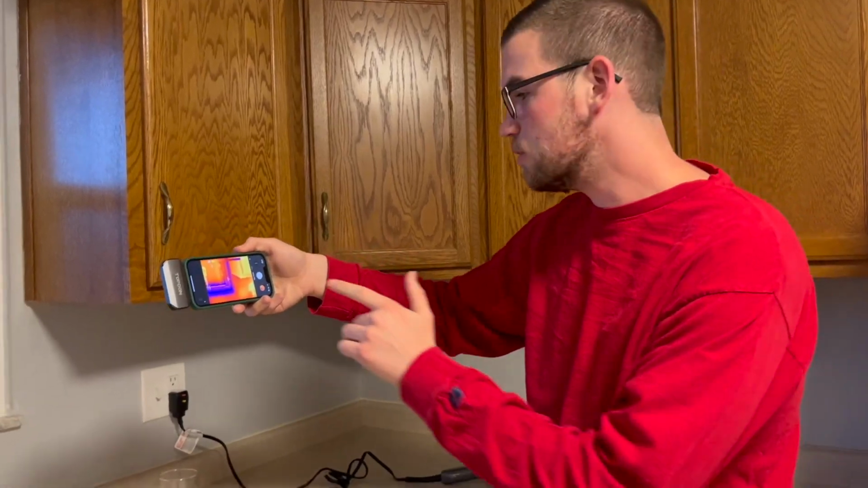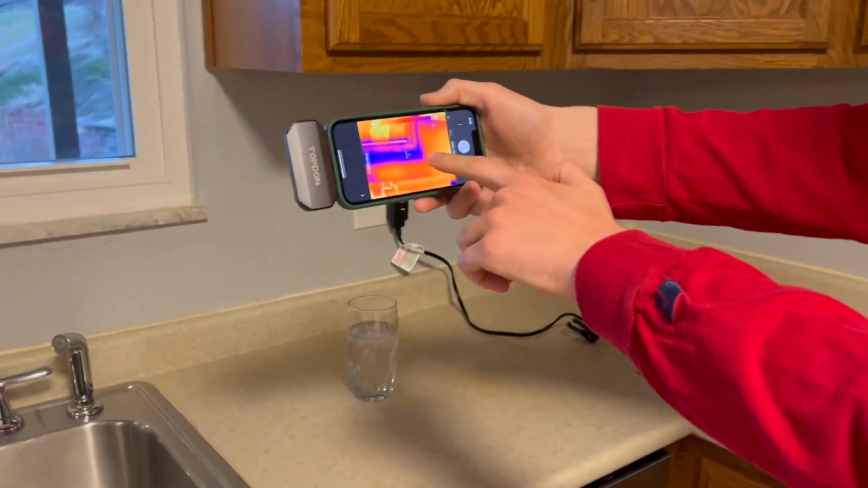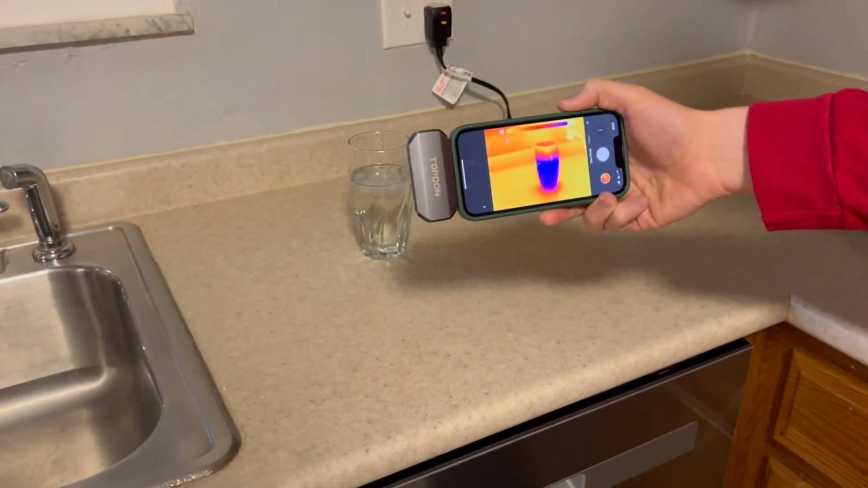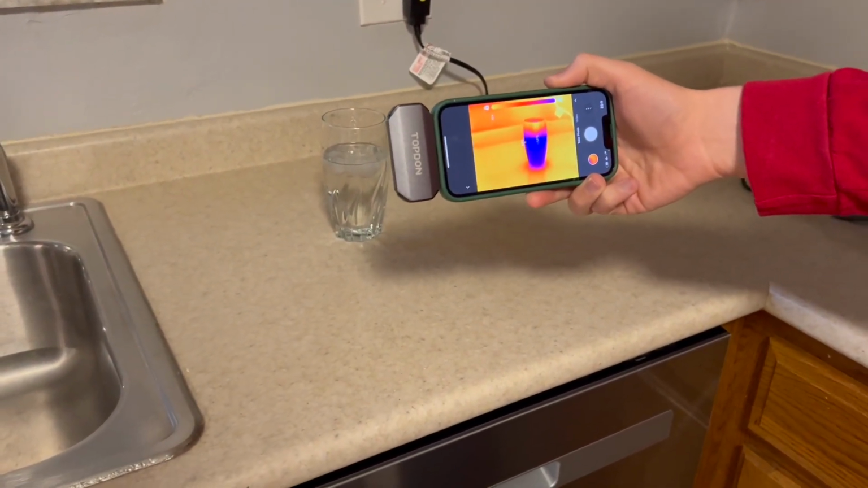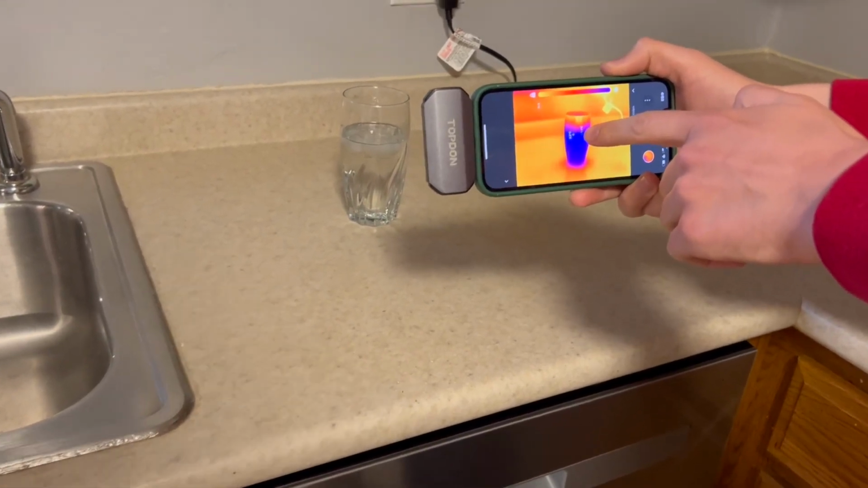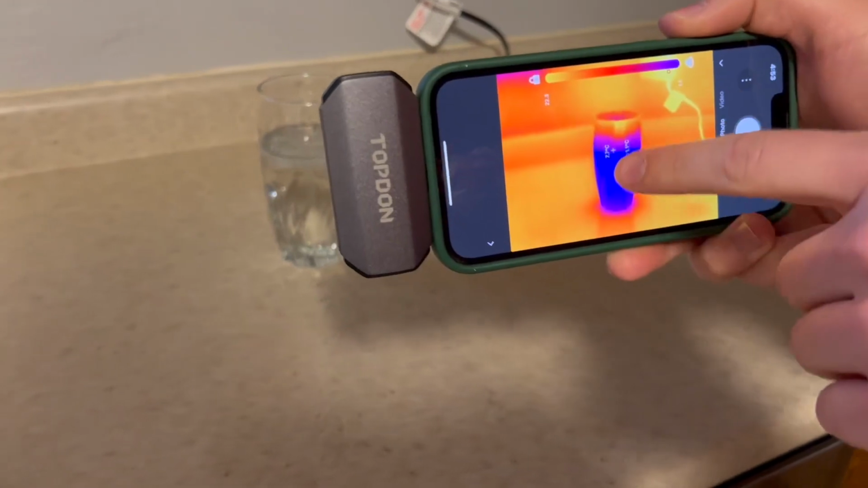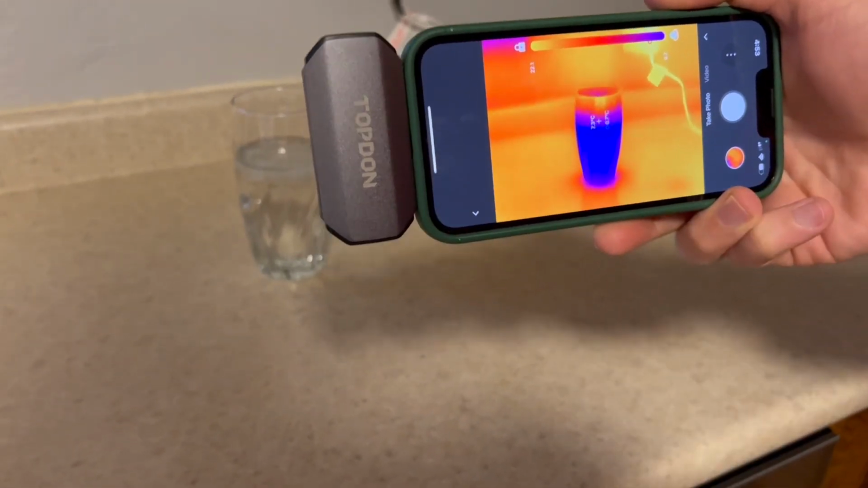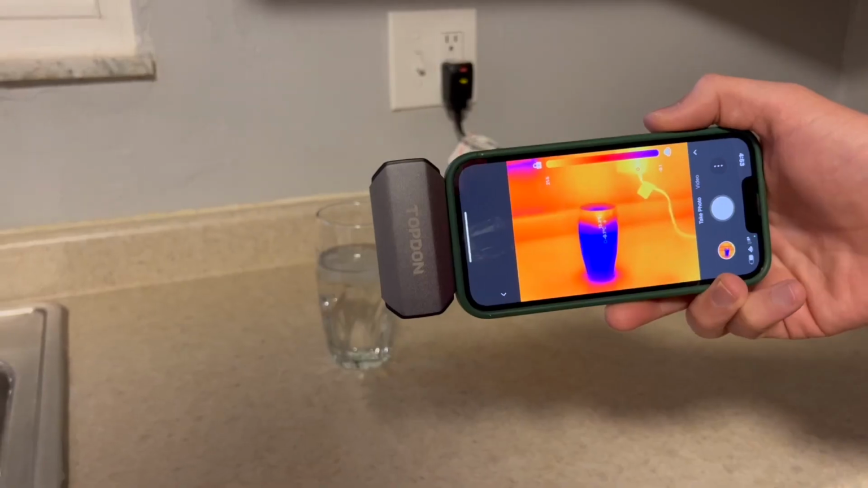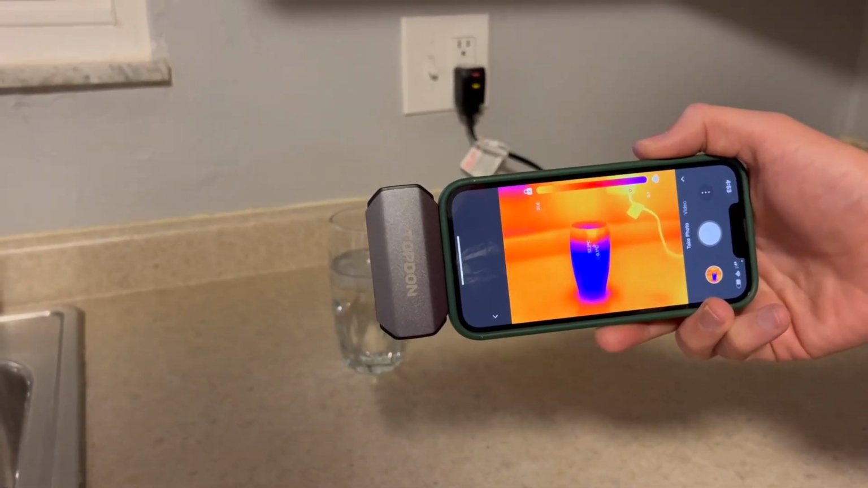So the first thing I want to do is show you this glass of water here, and as we move from just looking at the wall to looking at that water there, you can see exactly how dark it is, symbolizing that it's colder. And if you look carefully there, you can actually see it's showing you temperatures of various spots on the screen, and you have the option to take photos of what you're looking at, and you have the option to take videos as well.